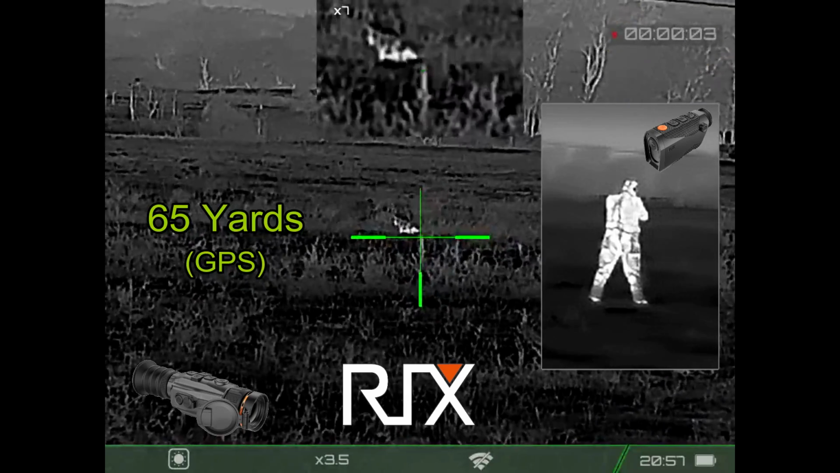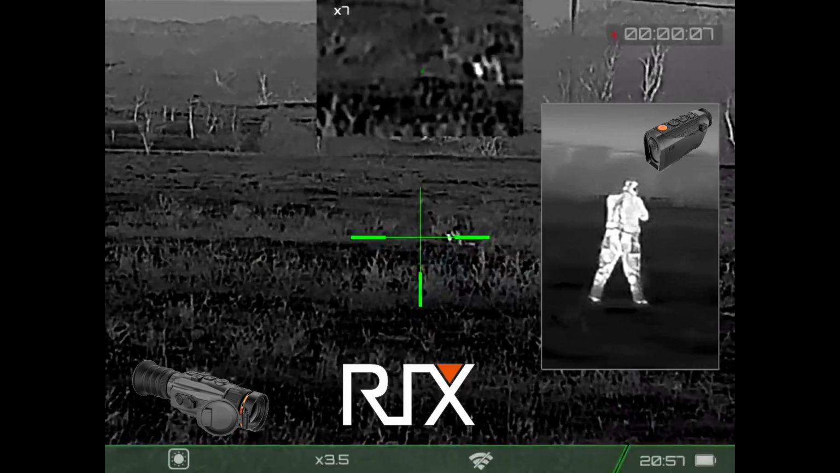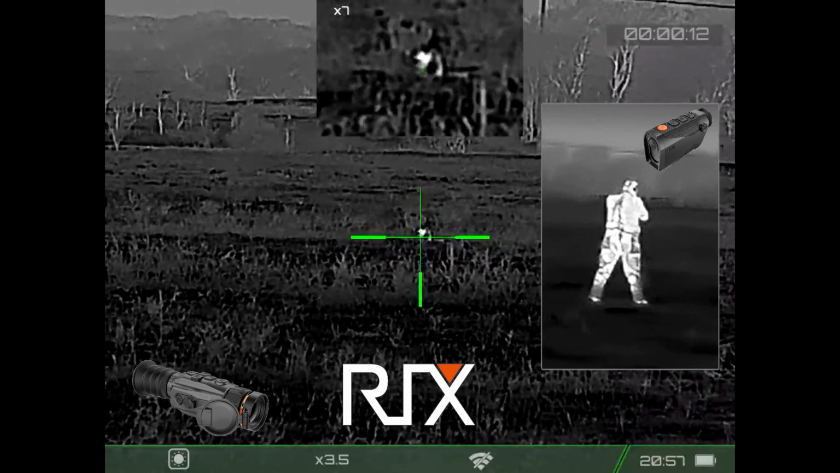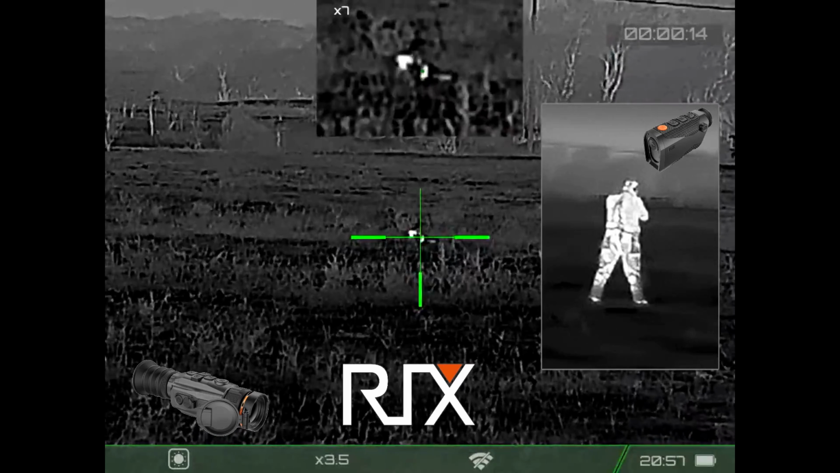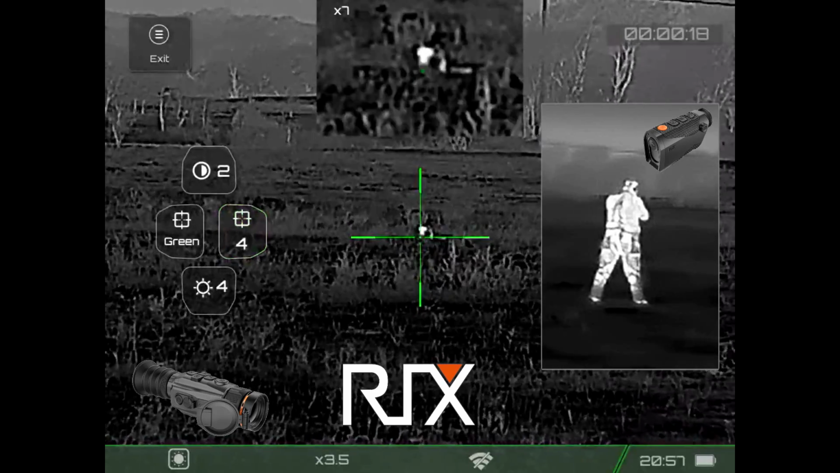And this next skunk is out there at 65 yards. And at this point I decide that I don't like the reticle that I'm using. I don't like the color that I'm using with the reticle, and I probably want to change it. I'm just not getting sighted in as I would like.